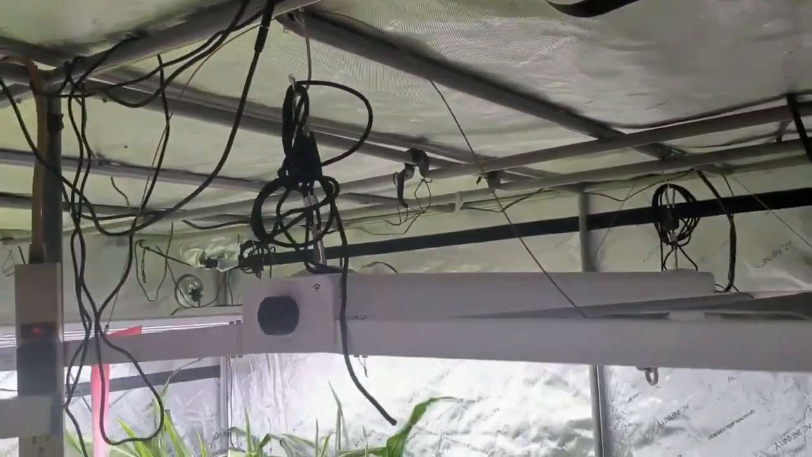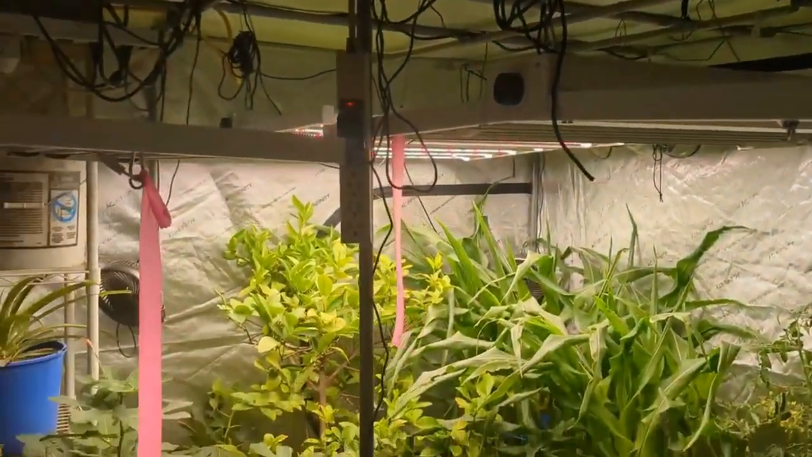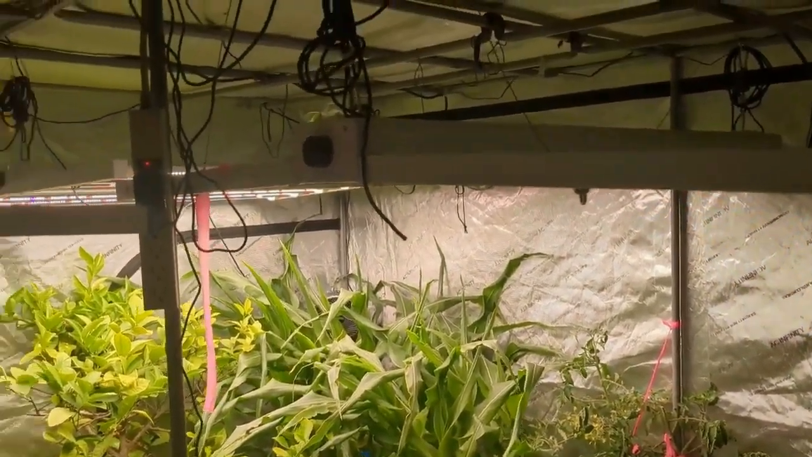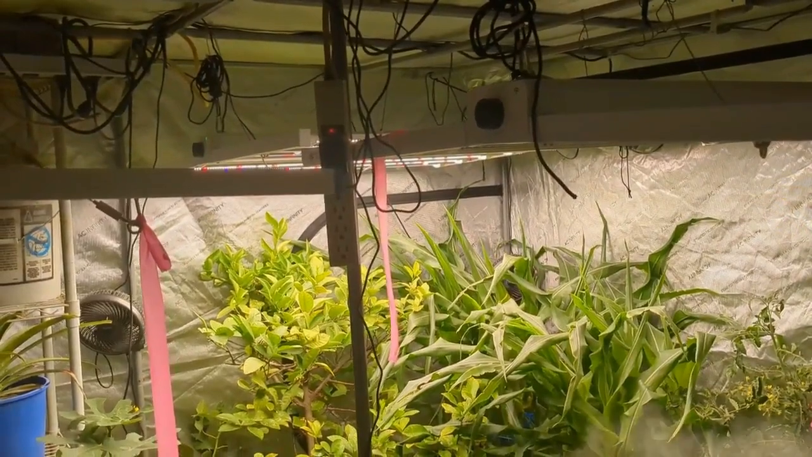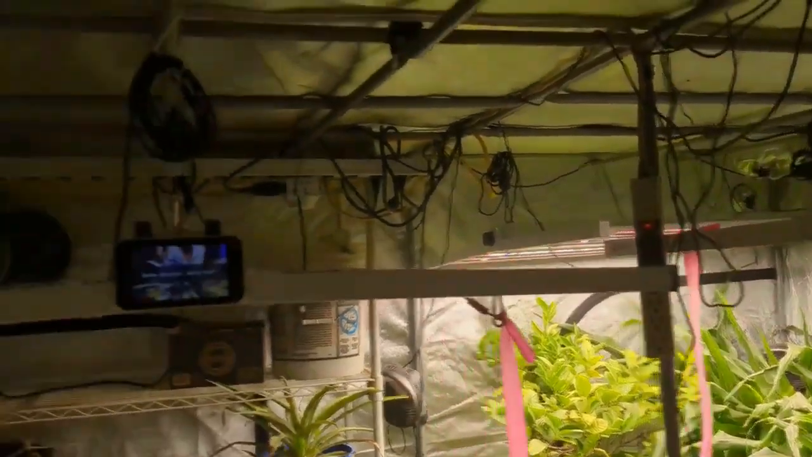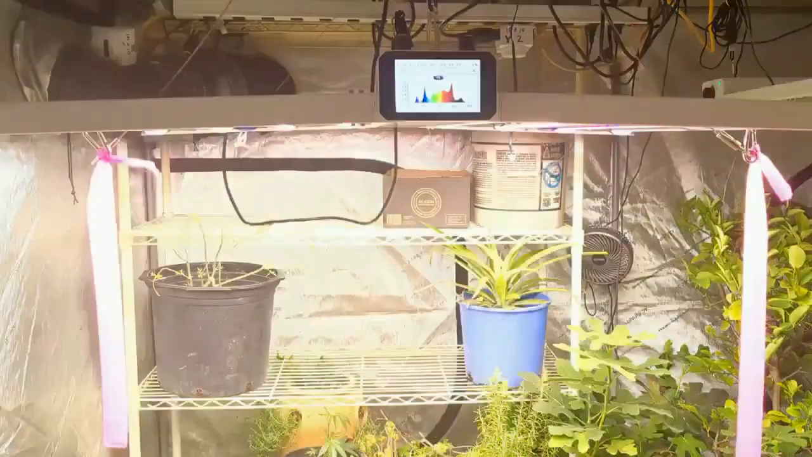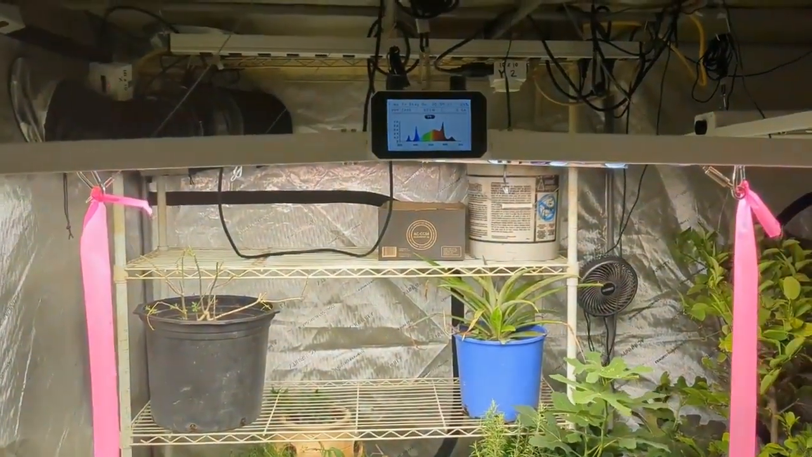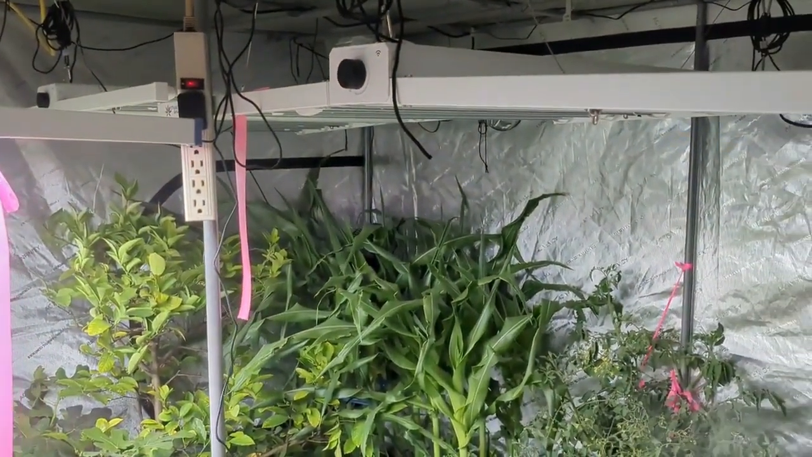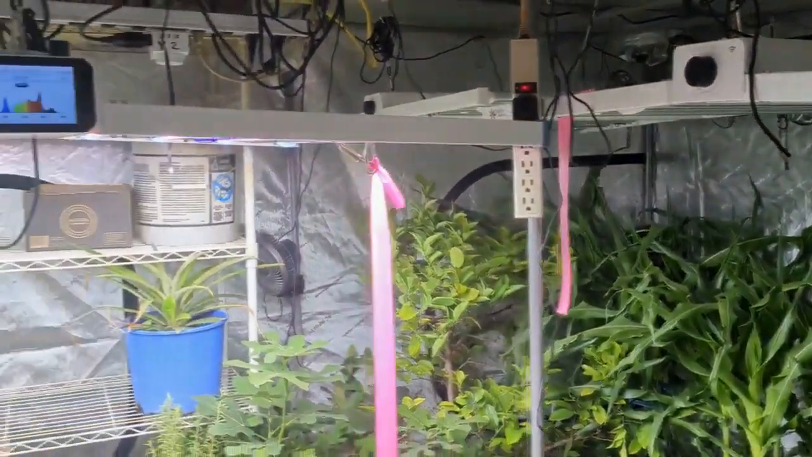And look at that, it's sunset. Better let the plants go to bed. Oh wait, not quite sunset. I'd say that's a pretty perfect transition, huh?